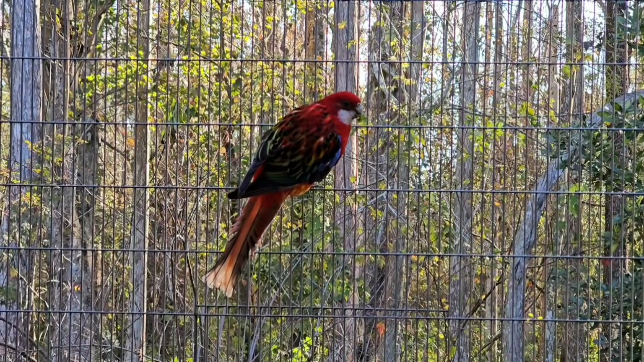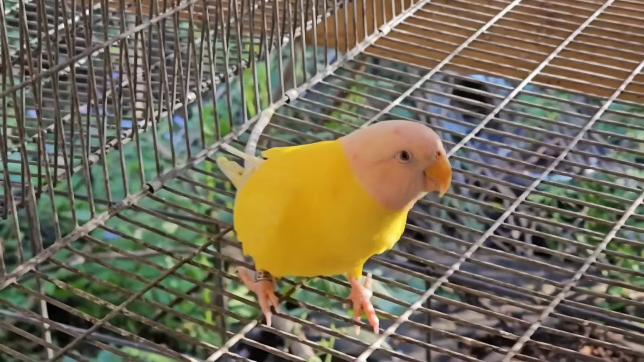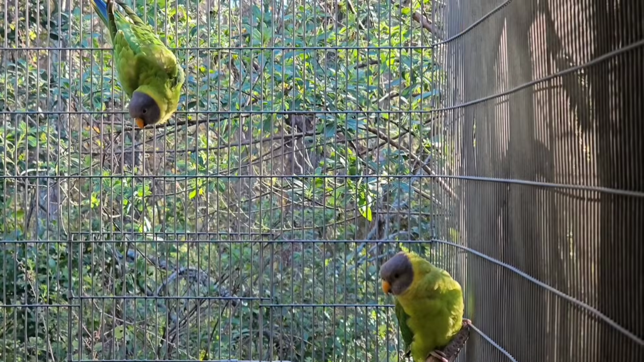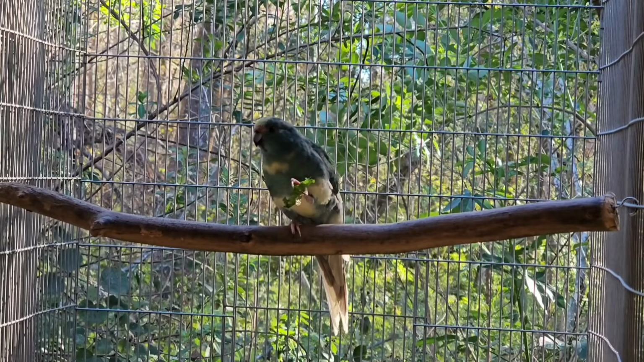The birds have made it through another cold night. Everybody's alive and well. They got their fresh fruits. So they should start to get all their energy back up with all that sugar from the fruits.